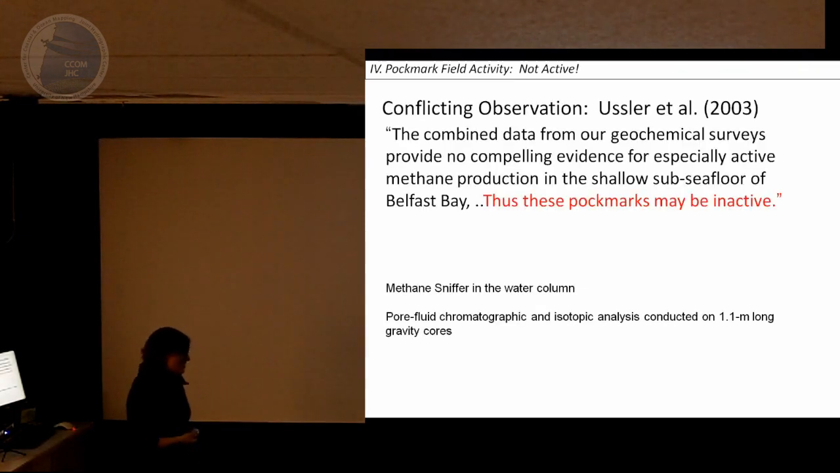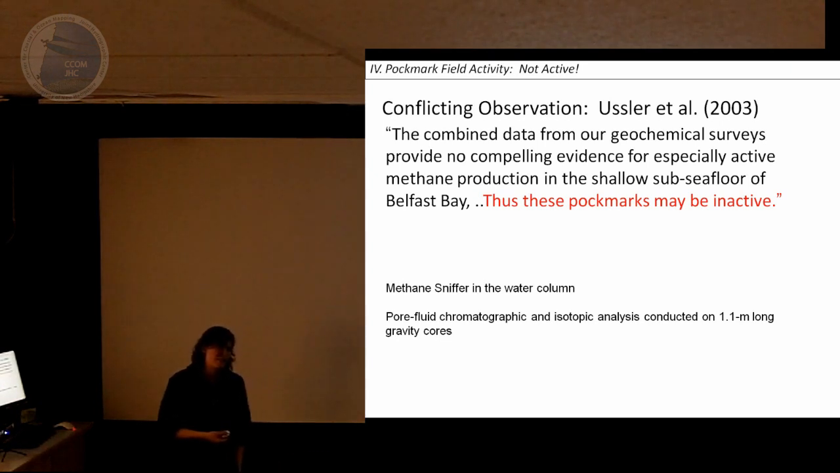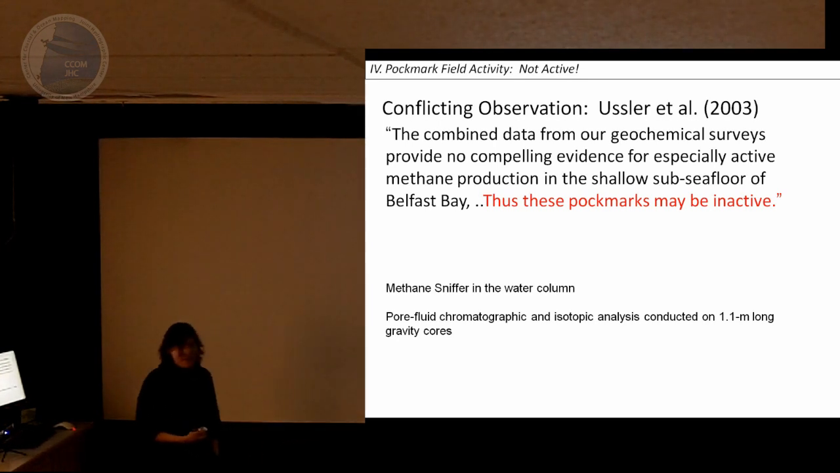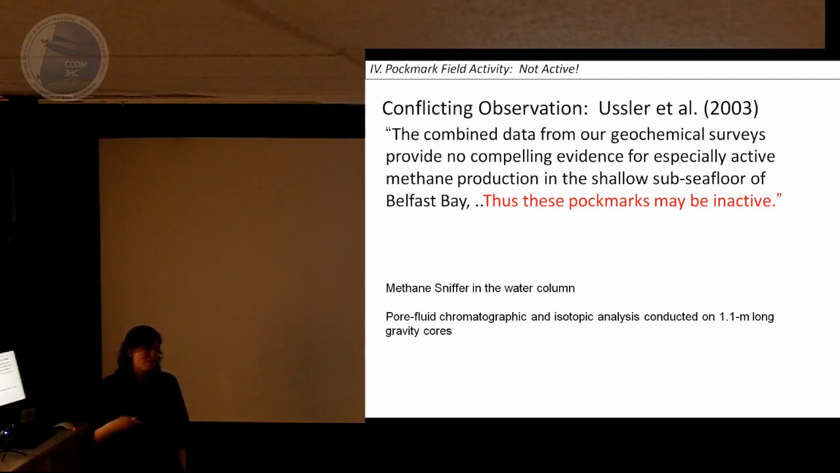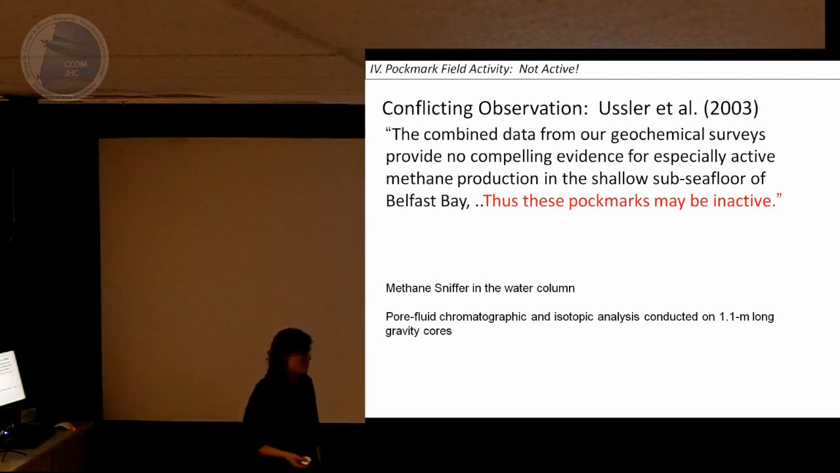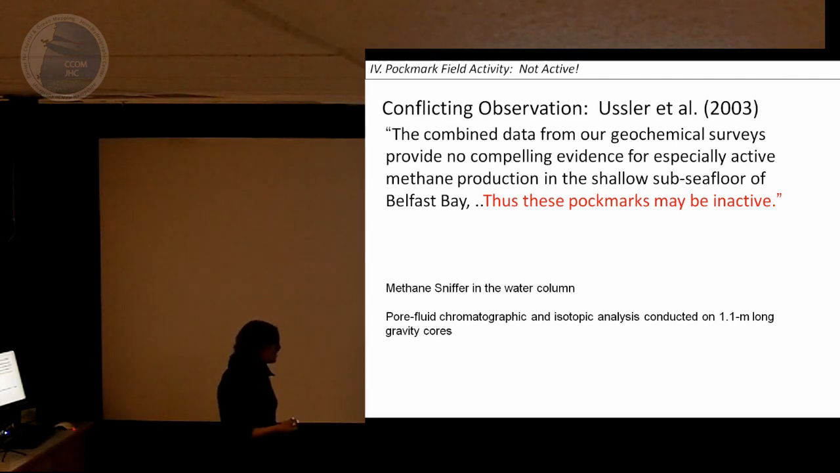But not everyone thinks these pockmarks are actively venting methane. In 2003, there was a geochemical survey of the area, looking at the sulfide profile in the sediments. They were using 1.1 meter long gravity cores, and they found no overwhelming evidence for abundant methane in the area. They found methane in the orders of magnitude that you would expect in most coastal settings, but not that much. So they interpret that these pockmarks may be inactive.